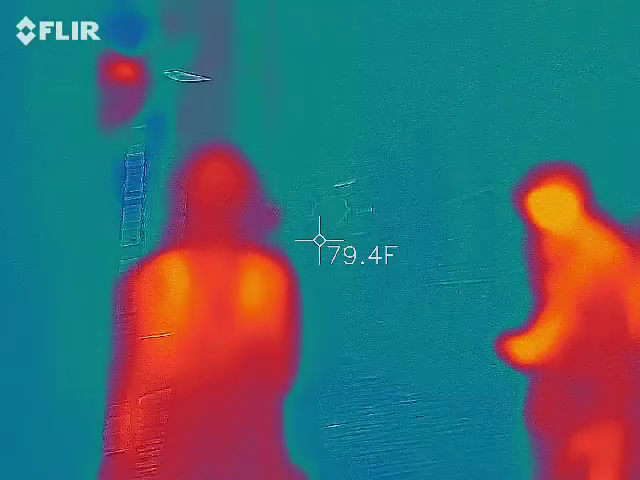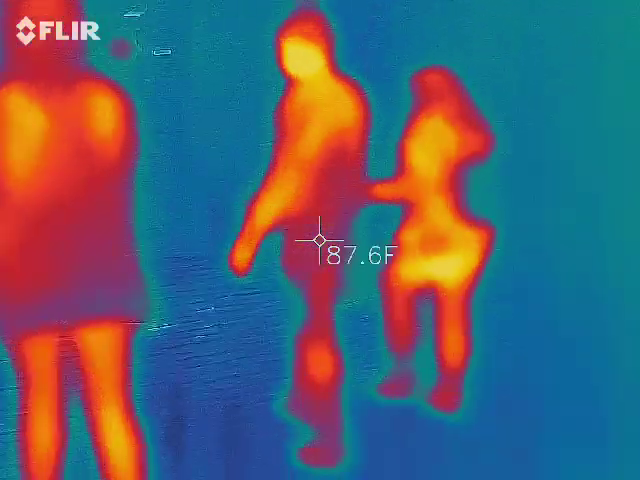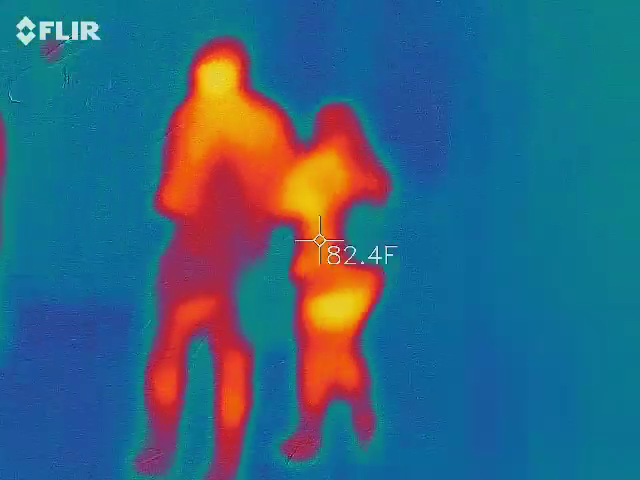Well, we only have one laser, so we'll be fine. She's not going to be able to see through the windows. These are houses at the end down here. So we're out.